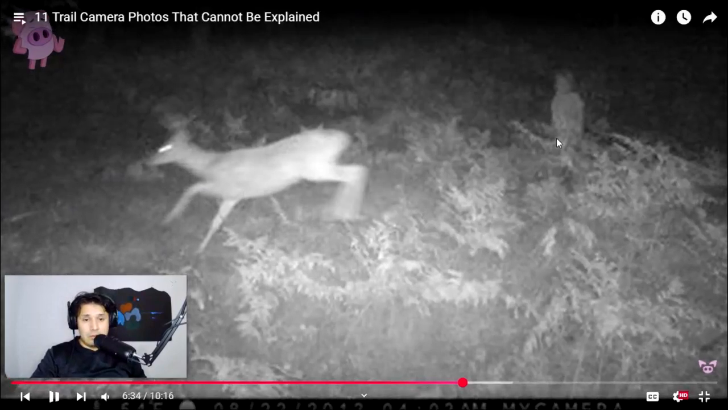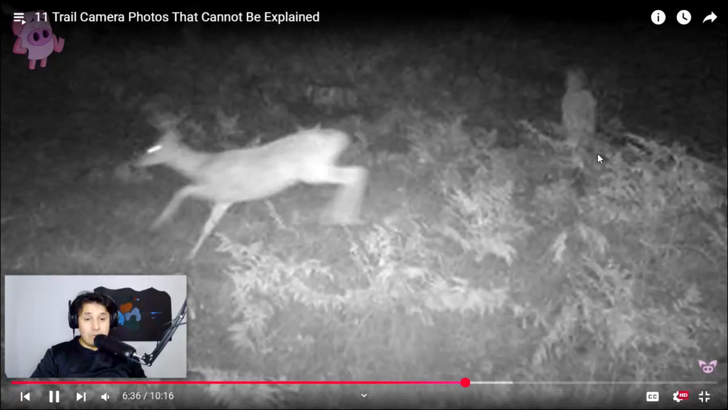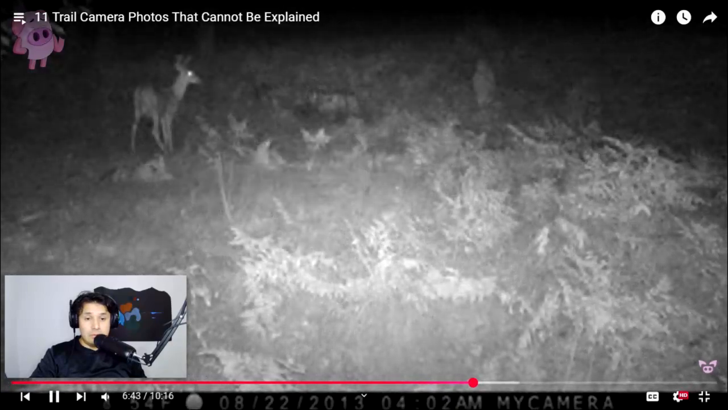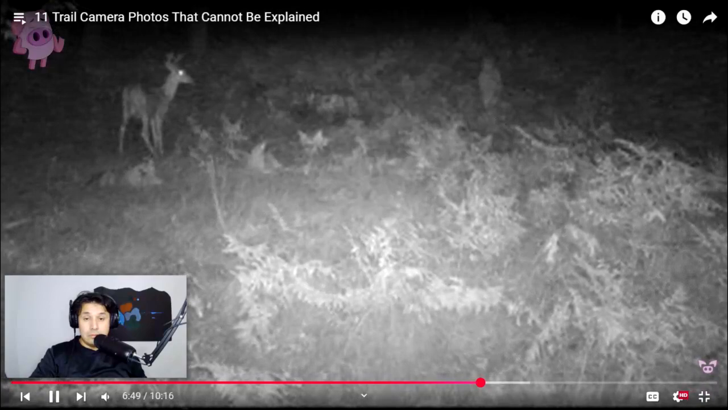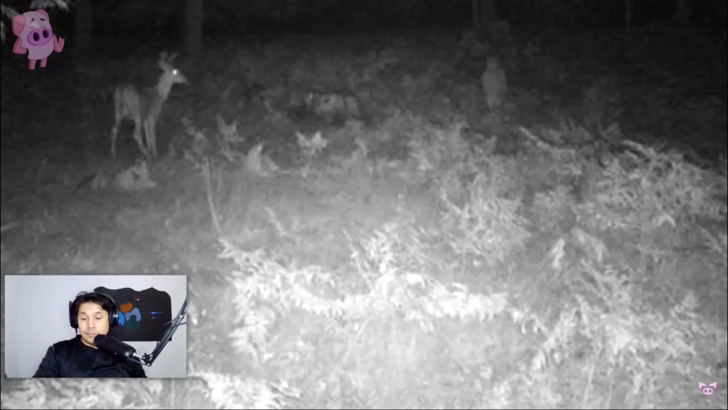The genuine reaction of the deer also lends weight to the authenticity of the images, as it appears to spot the approaching figure and run from it. Many have suggested that the figure may not be a human child. The timestamp on the images indicates that they were taken shortly after 4 AM, so why would a human child be wandering through the woods alone at this hour?